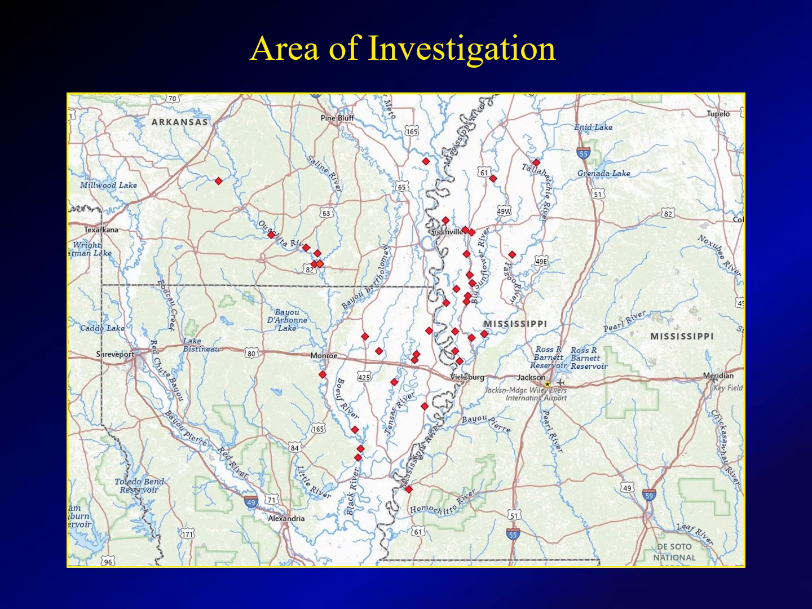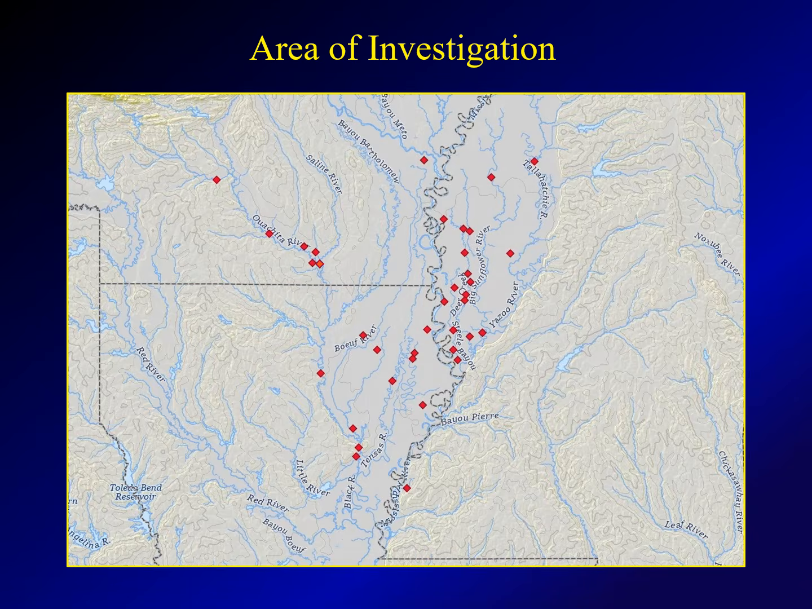So the area of investigation, as shown on this map, is northwestern Mississippi, northeastern Louisiana, and southern Arkansas. From a topographic standpoint, almost all these mound clusters lie on the floodplains of the Mississippi River, the delta country of the Mississippi, and there are several that lie up the floodplain of the Ouachita River in southern Arkansas.